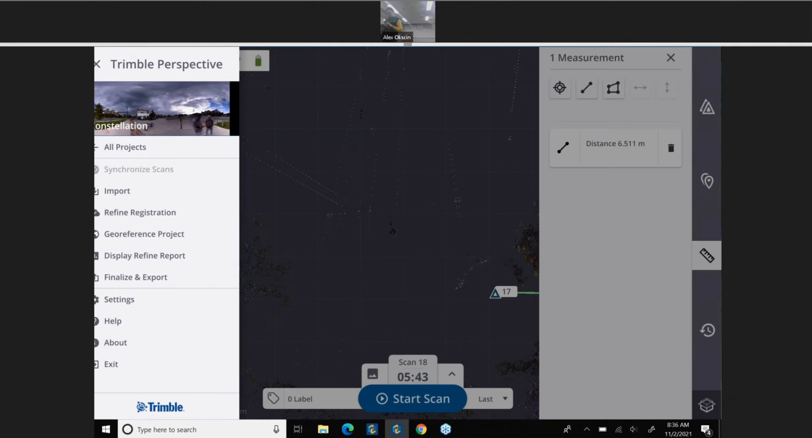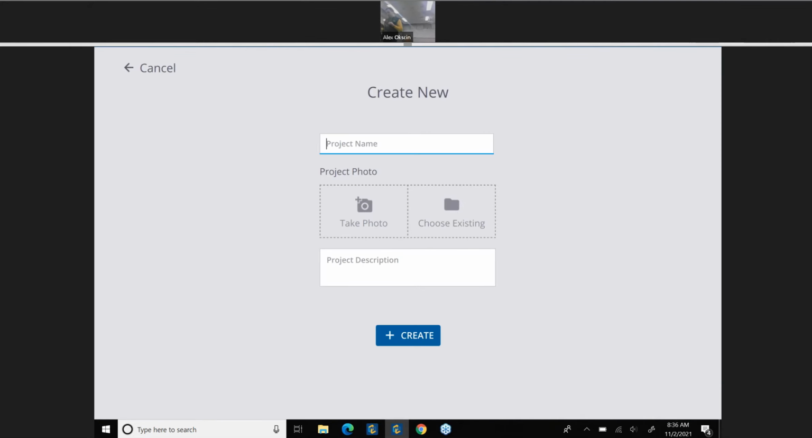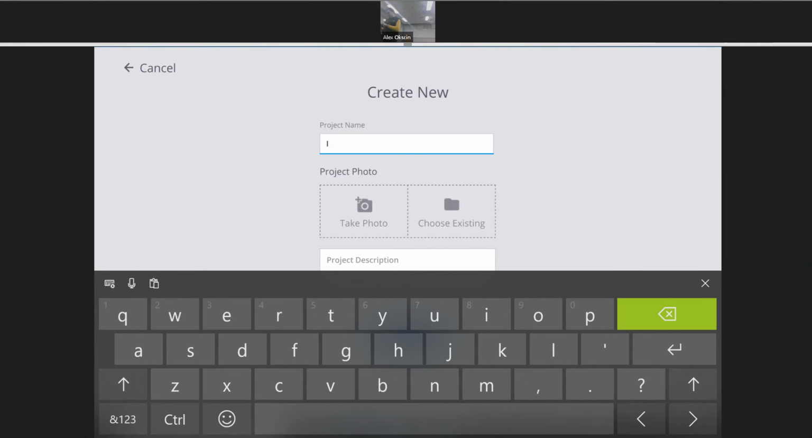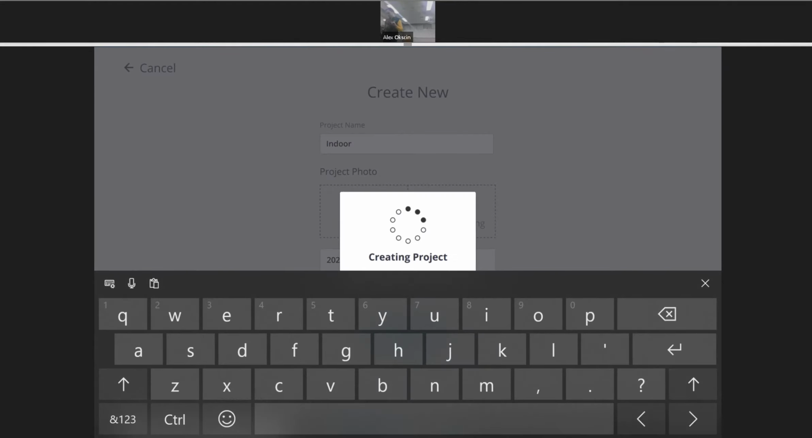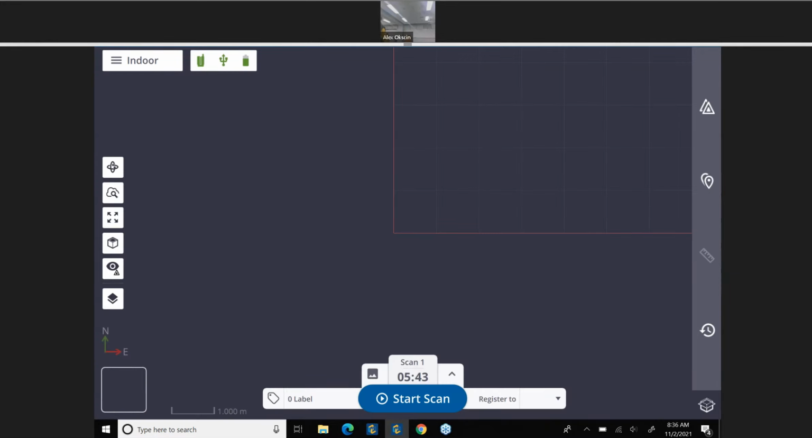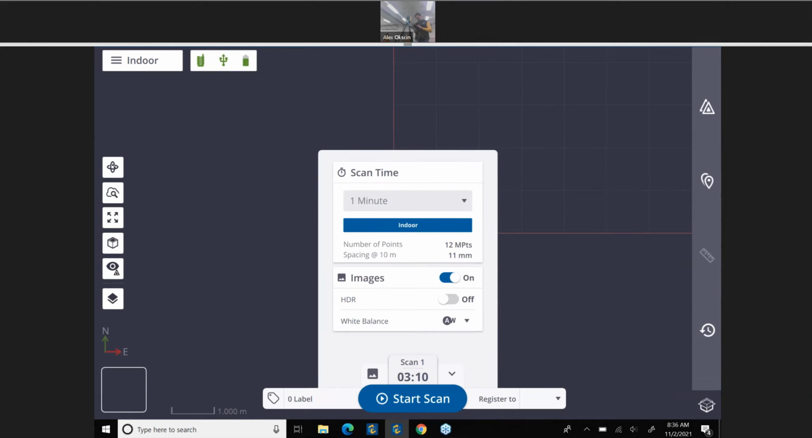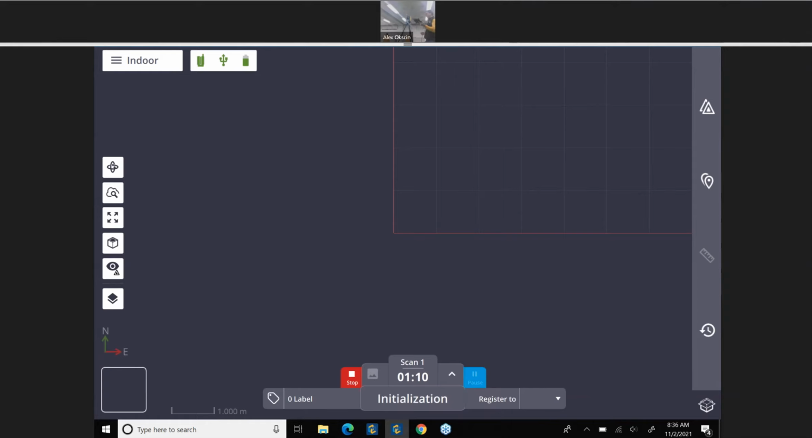So now what I'm going to do quickly is go through a few scans using the indoor mode. So here, this is the first scan.